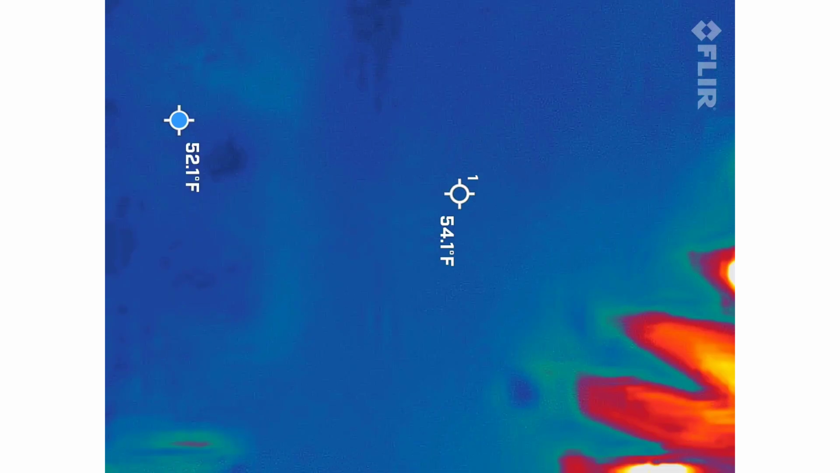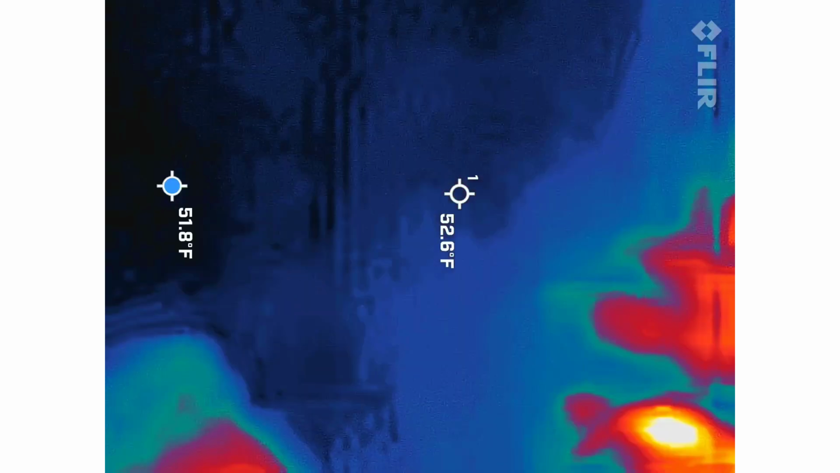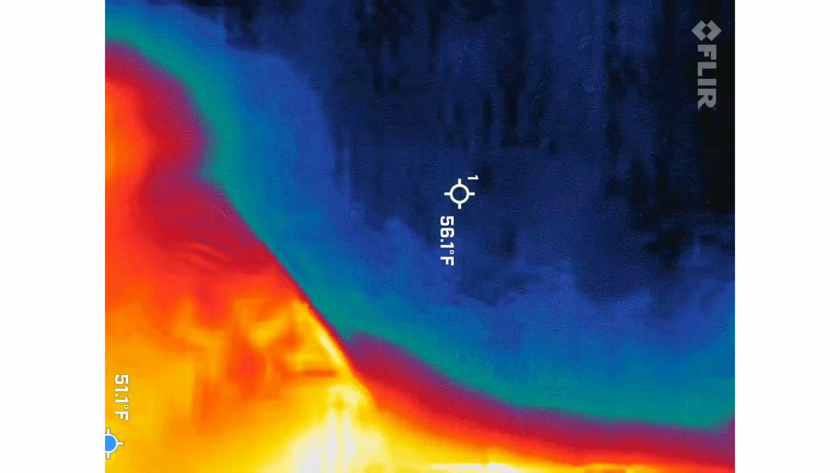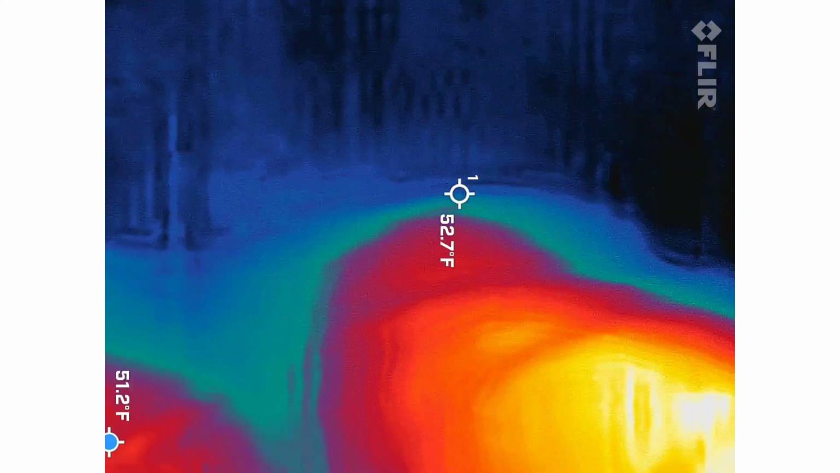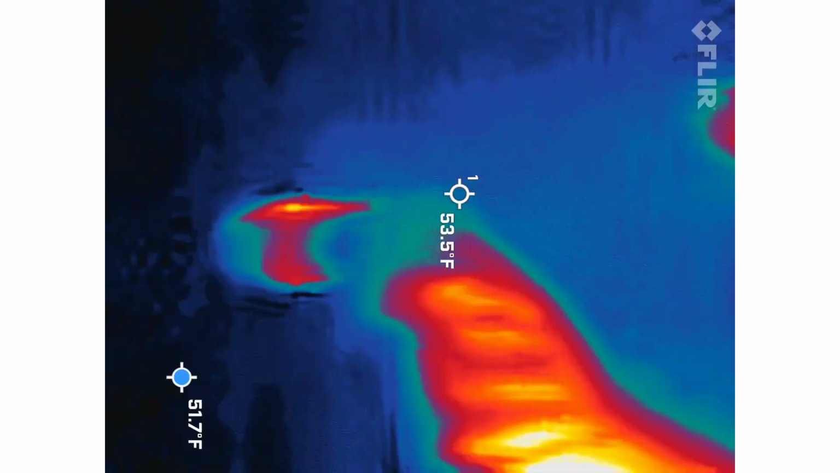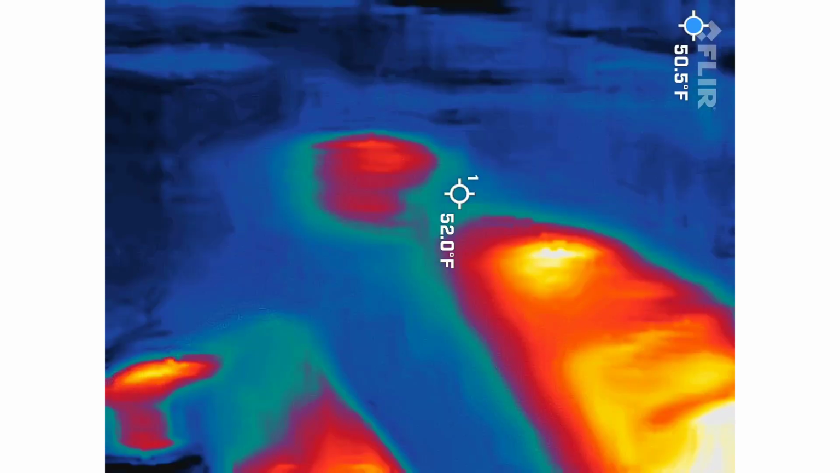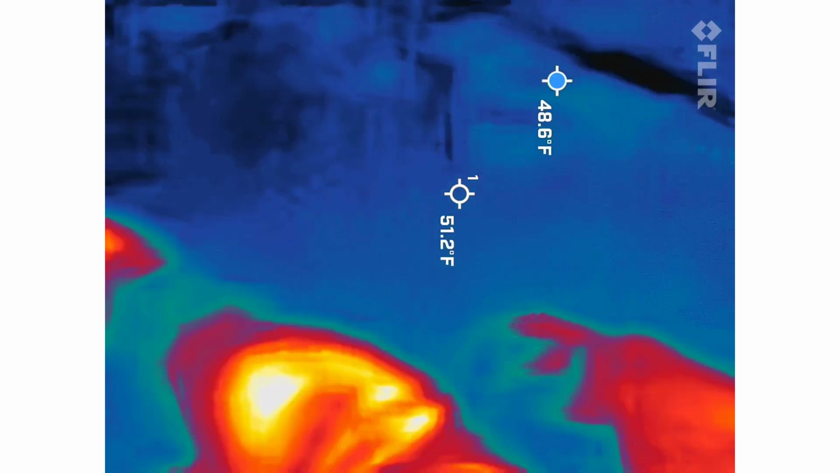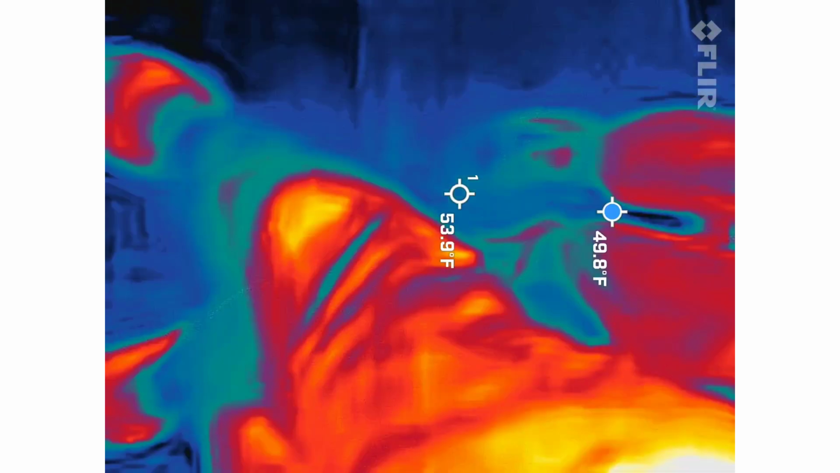Were you guys down here yesterday? Yes. How was it down here last night? Oh, it wasn't too bad. I take off here. I got a dog. Yeah. On my fireworks. That wind, everybody was complaining about.